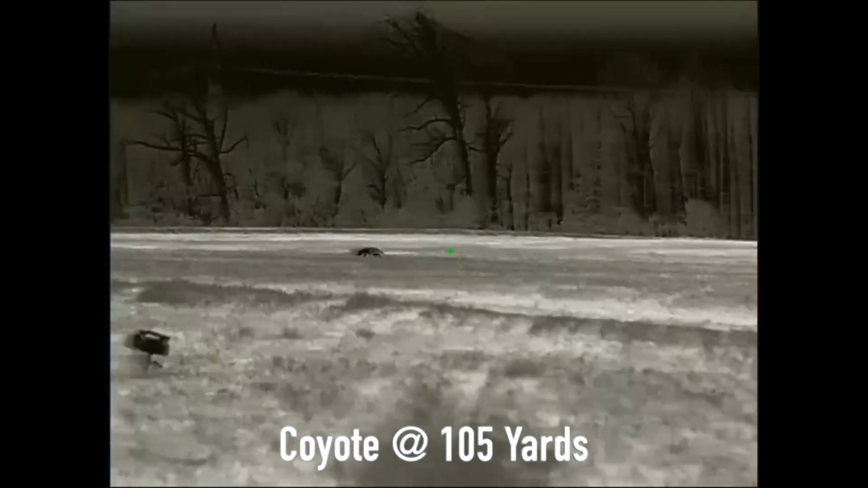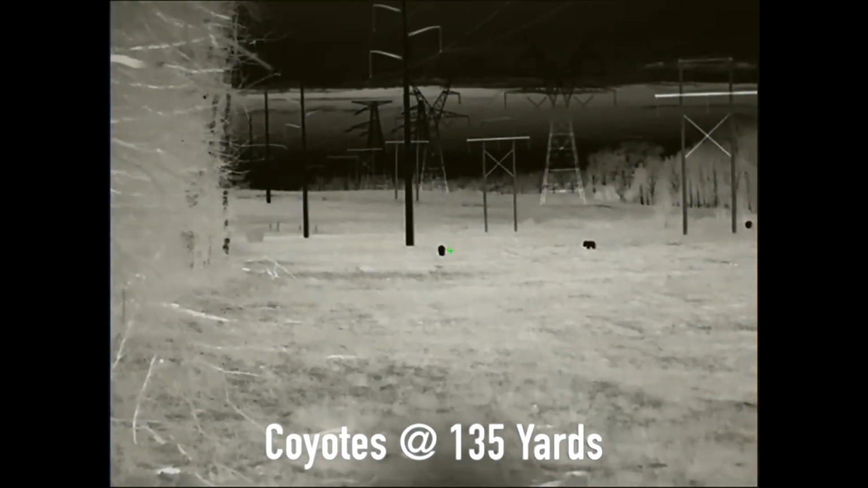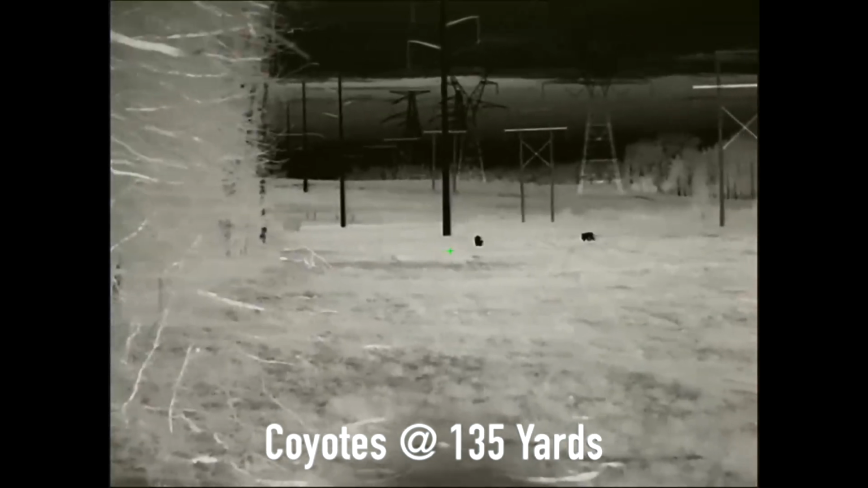The detection range on this is 1,975 yards. If you've watched the videos here long enough, you know that there's a big difference between detection and ID range. We'll talk about that a little bit more. The operating temperature, a lot of people asking these days about operating temperature, all of our friends up north that are hunting in colder weather than we have right down here in Texas. Operating temperatures, -4 degrees Fahrenheit to 122 degrees Fahrenheit.